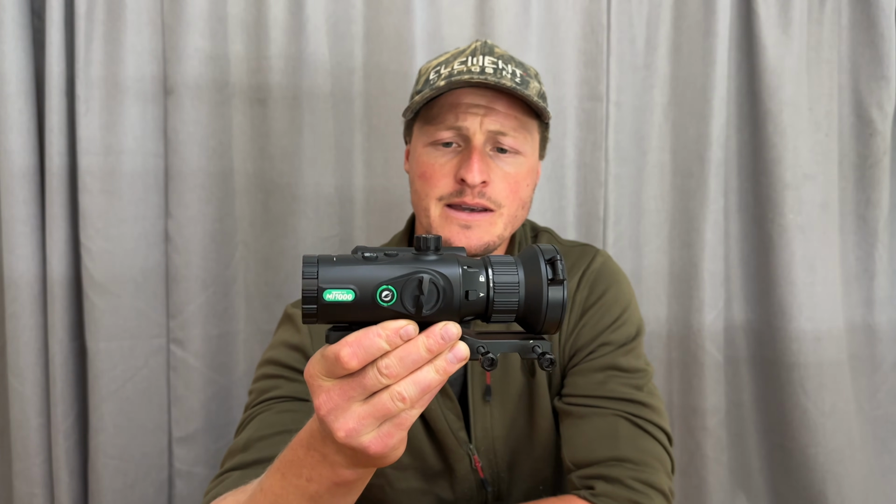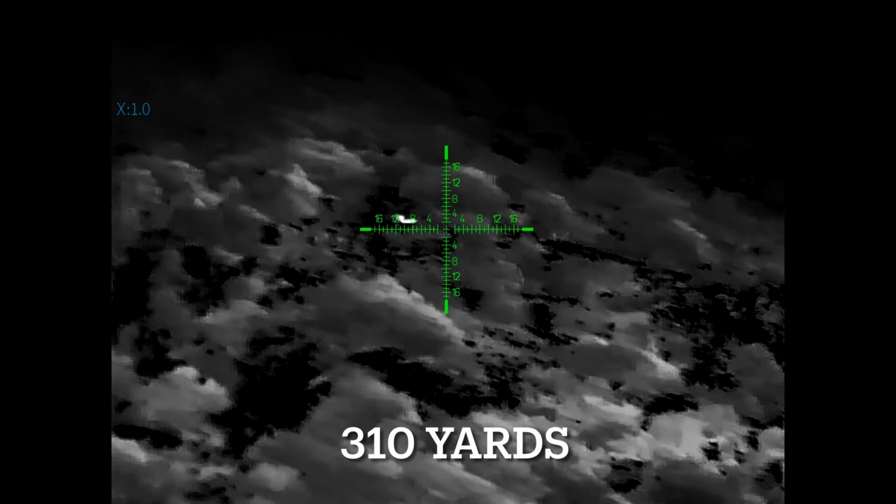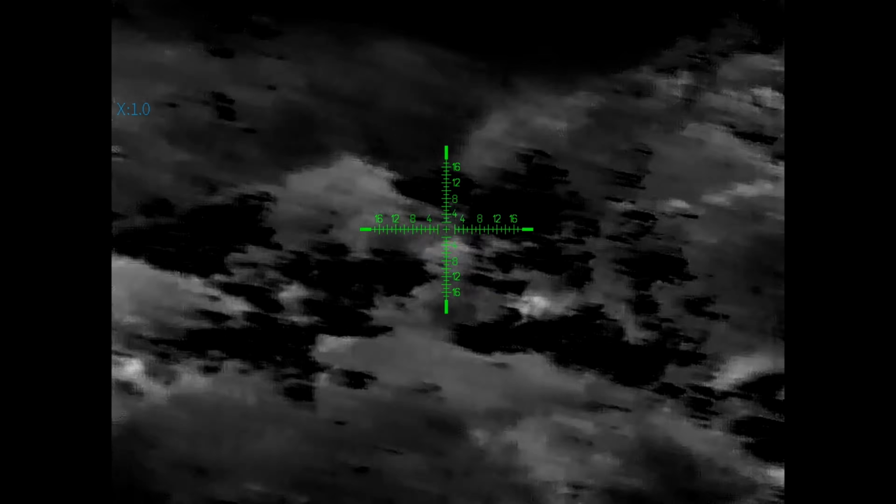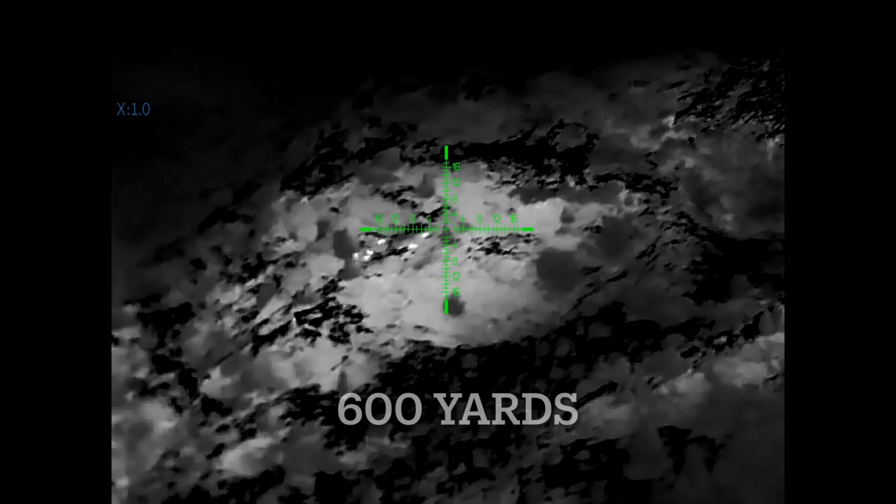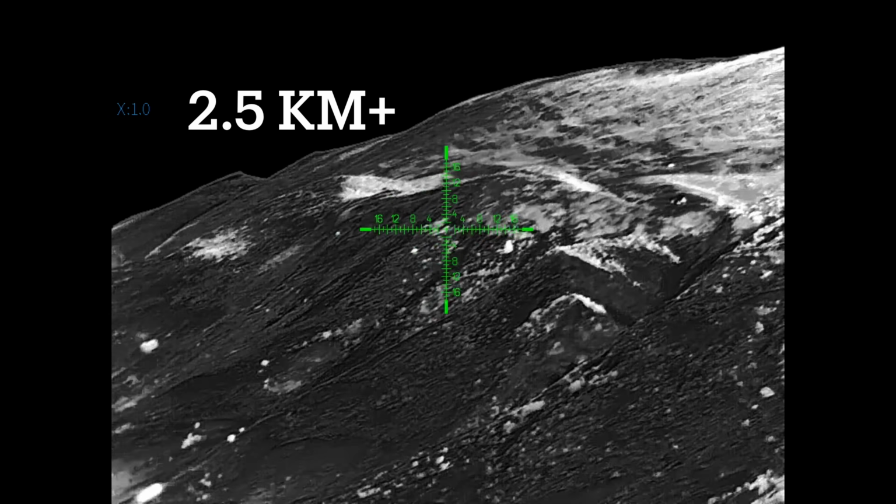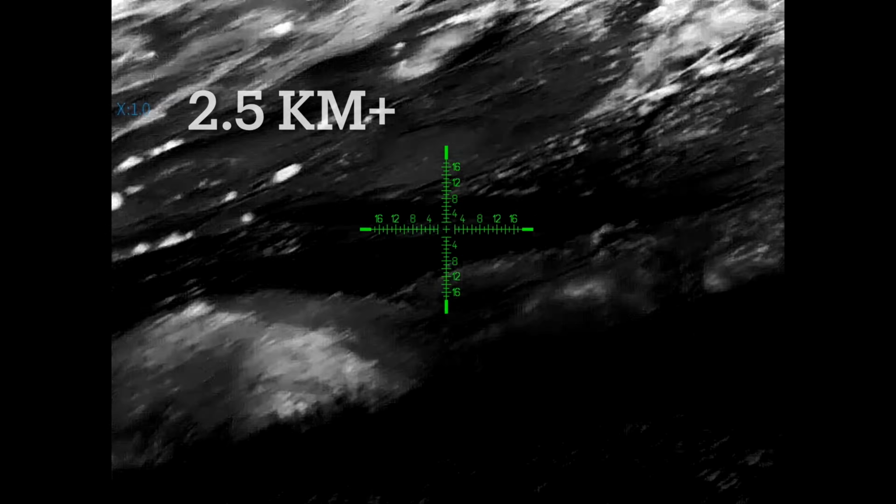So in this video we will be reviewing the Mars MT1000 from OneLeaf. This is their thermal imaging scope. It's packed with a host of different features, from laser rangefinders, we have interchangeable lens systems and a lot of ballistic software built in internally. So if you're interested in that, make sure you stick around.